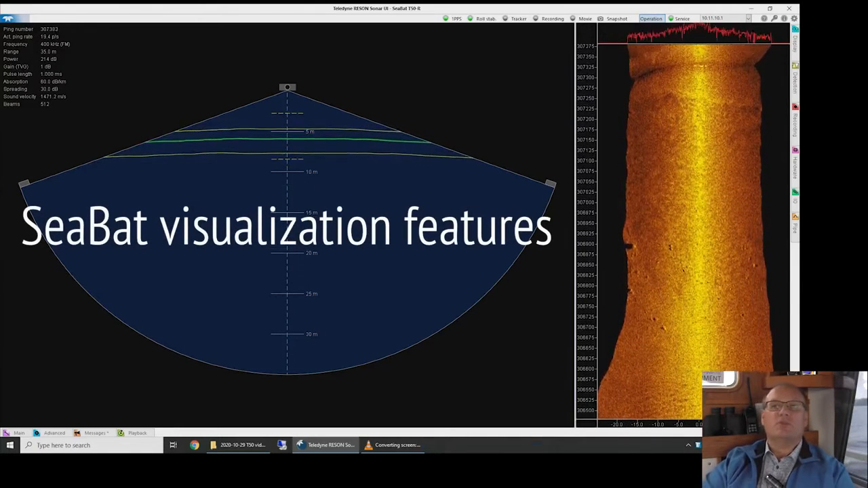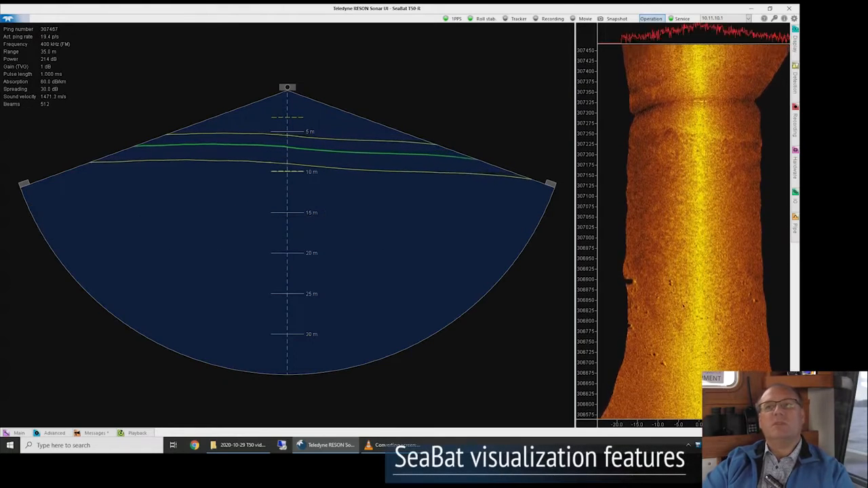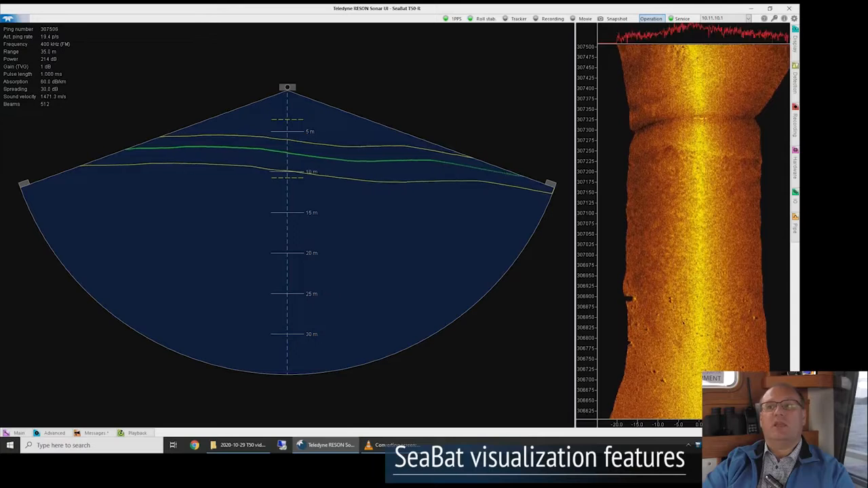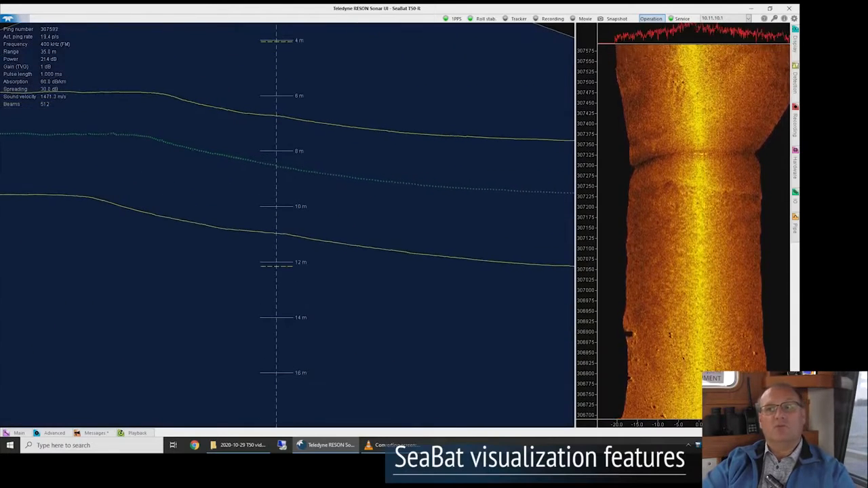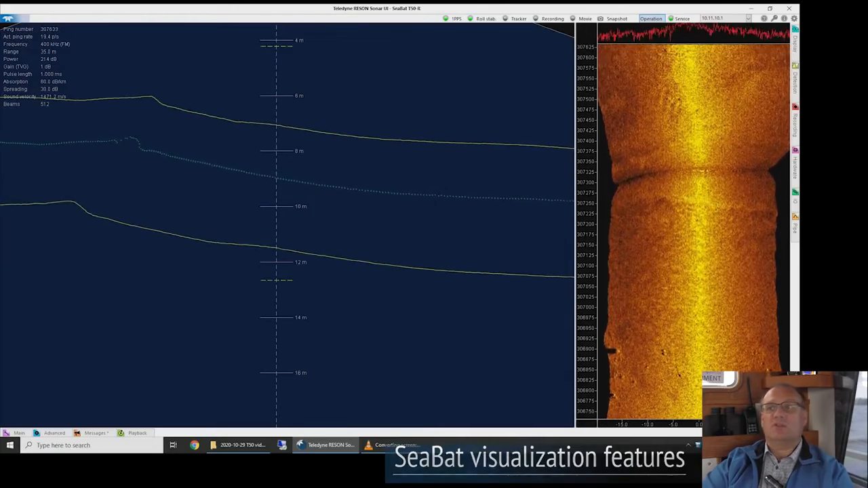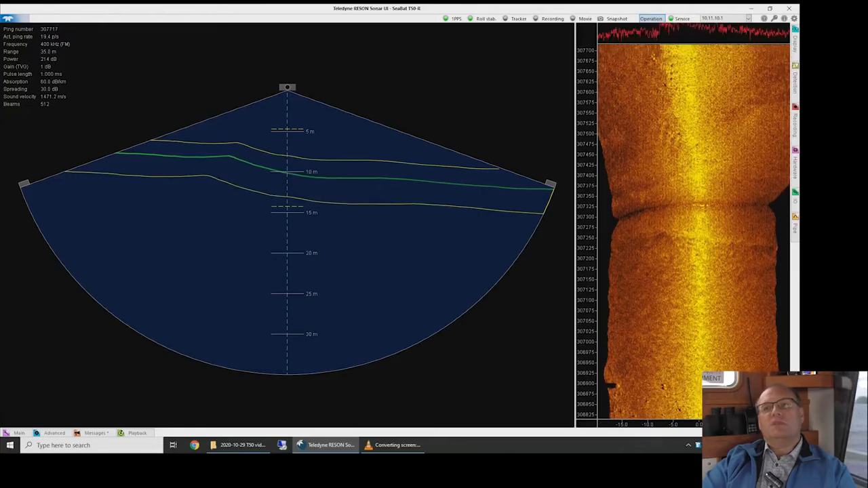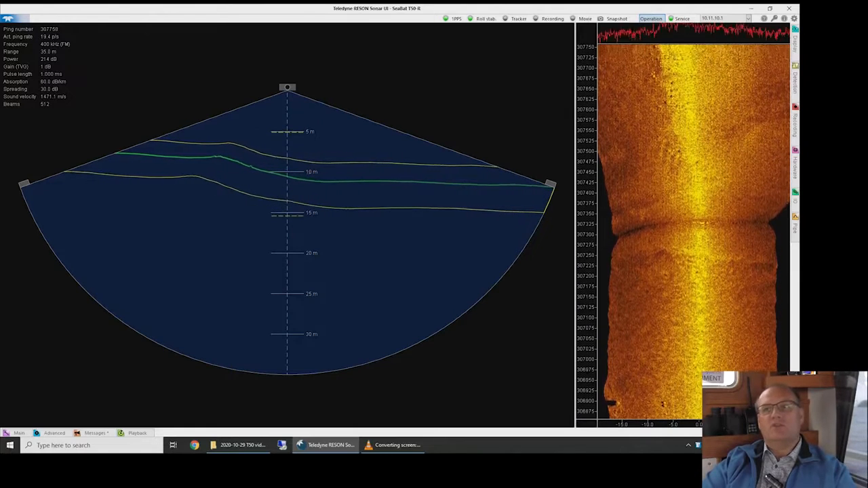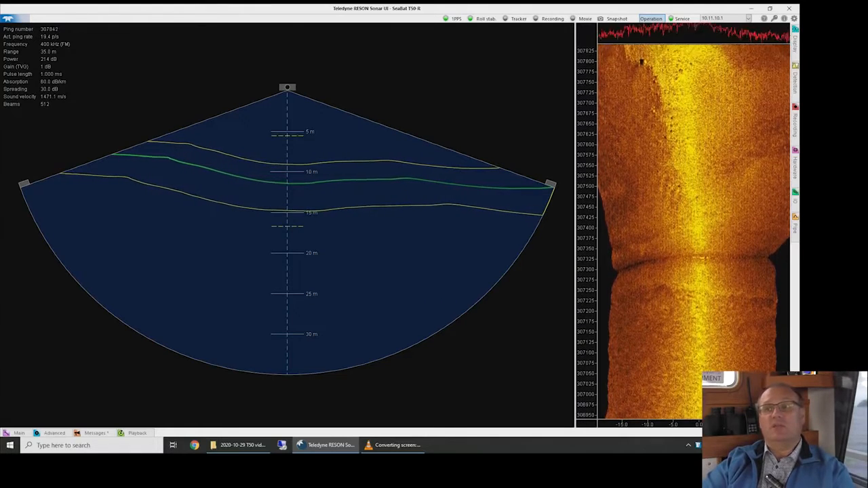Let me show you some of the visualization features we have in the SeaBat user interface. The SeaBat has traditionally been displayed as a green line, or in fact a number of soundings, in this case 512. But it's difficult to identify features with certainty on the SeaBat based on just a green line.